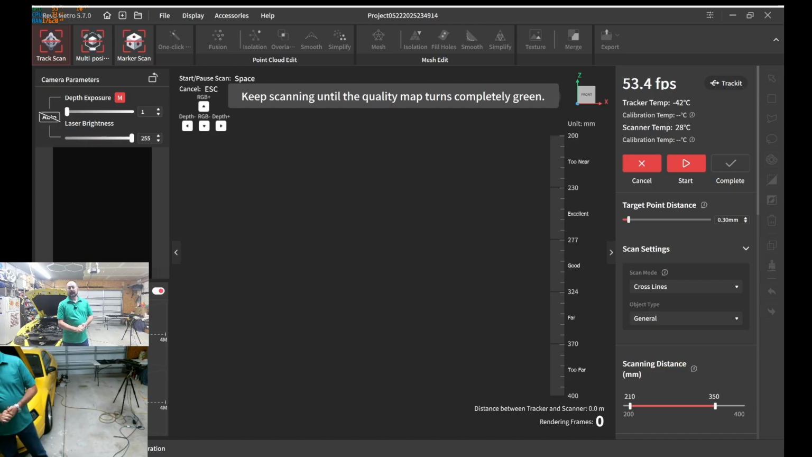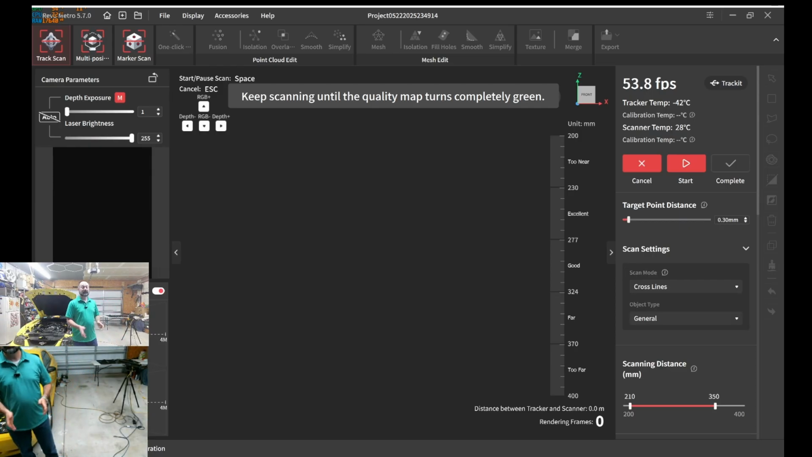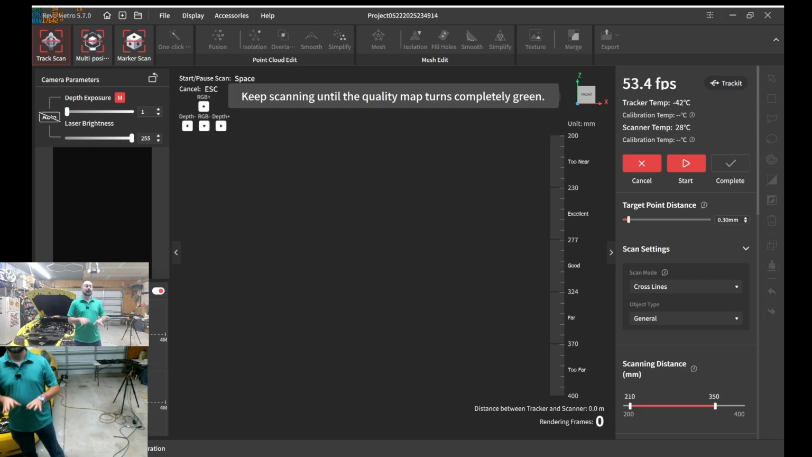Hi, I'm Sam with SkreetKar 3D. Today I'm going to try to do a speed run using the Trackit device and scanning just the fender. Some people wanted to see it in action scanning car parts and actually large body panels. I will not be scanning the whole car at this time because I'm not doing the multi-placement.